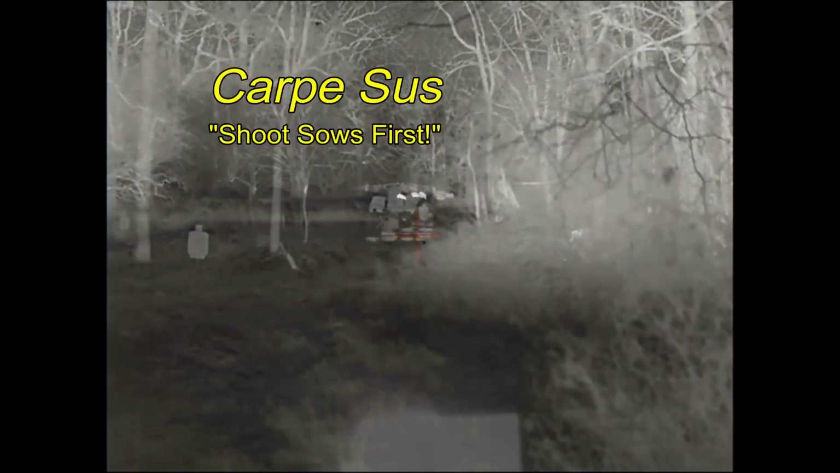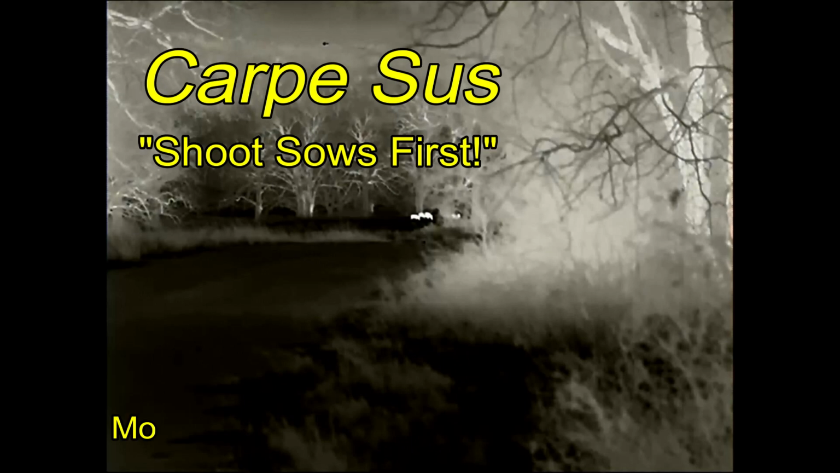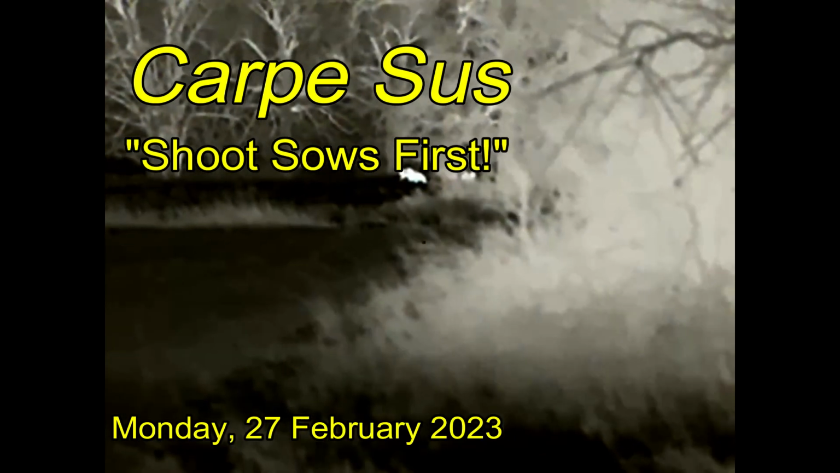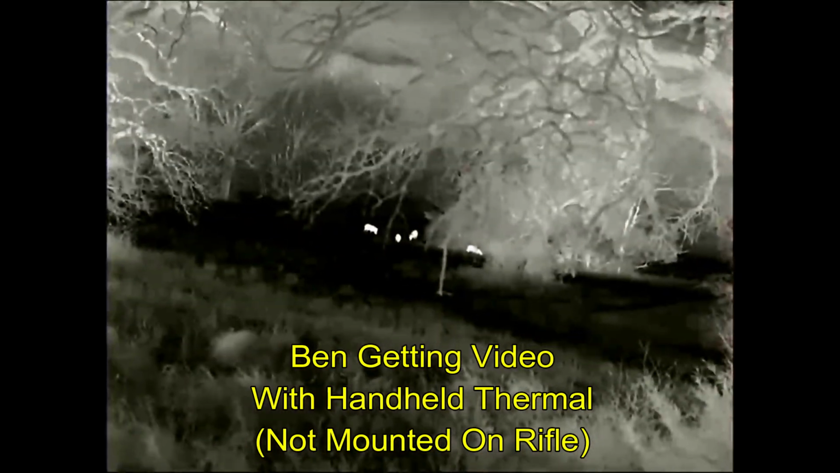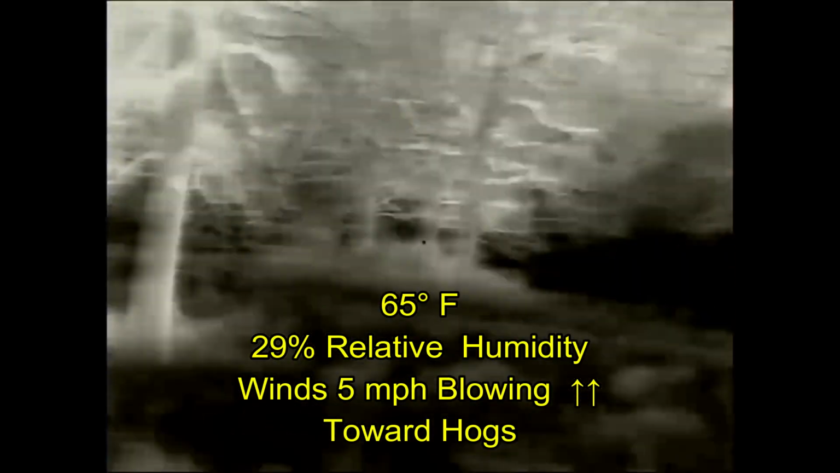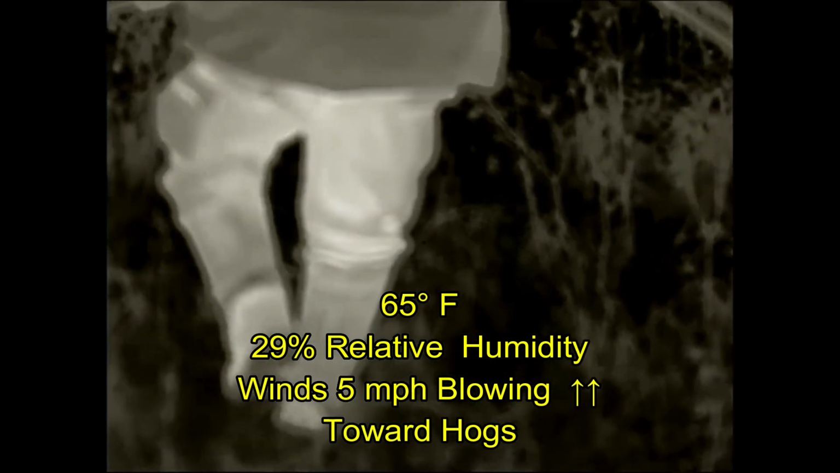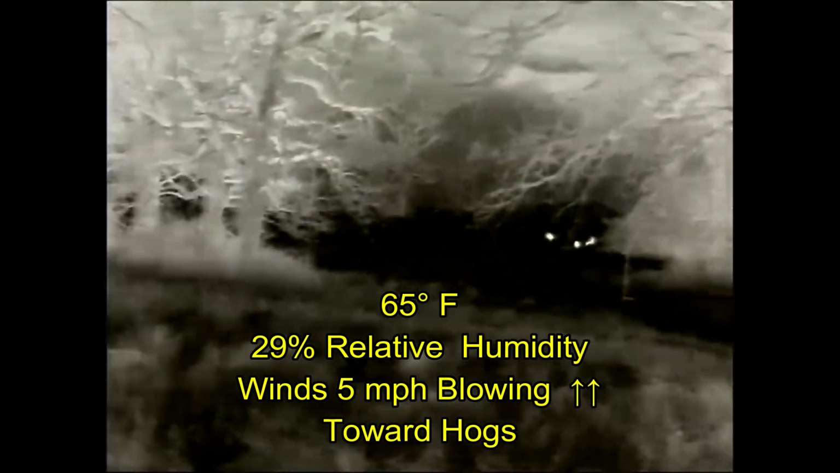Impact. Ben thinks he has his gas issue worked out, and we're on the first property tonight, and we've spied our first group of hogs. This is the same place where we shot hogs last week. Despite the ground being wet, the leaf litter is quite crunchy, so we're making a very slow approach to the hogs. And during the course of our stalk, unfortunately, the wind has changed direction and is now blowing towards the hogs.